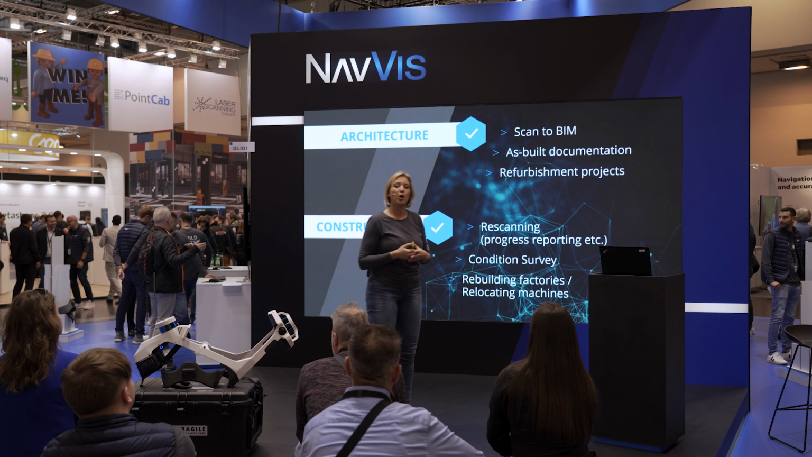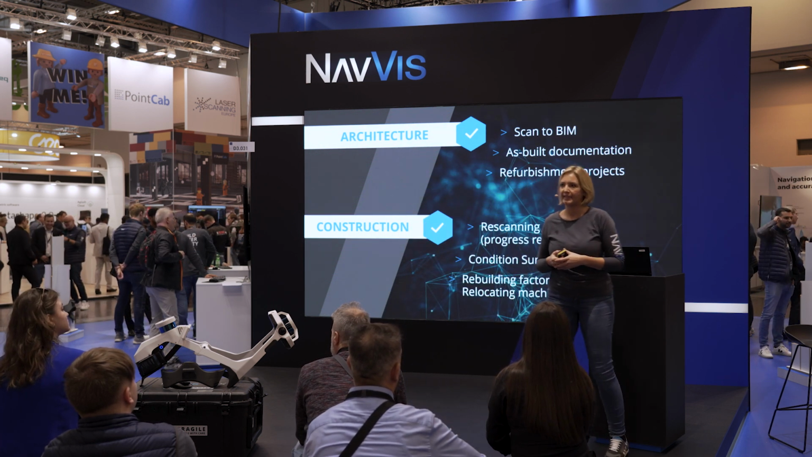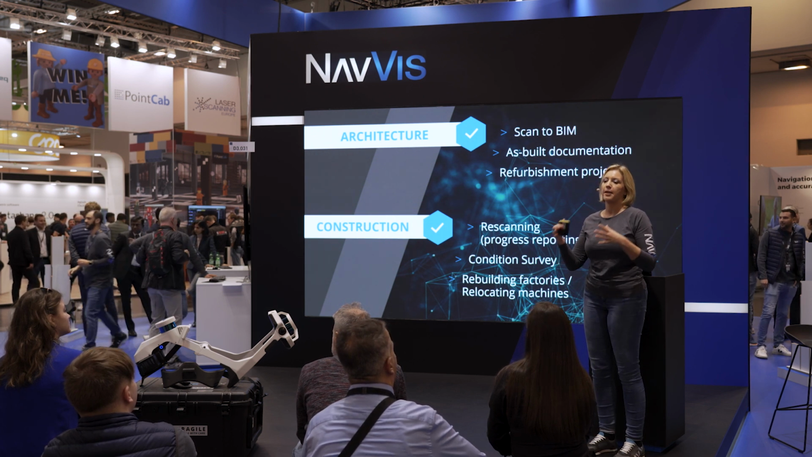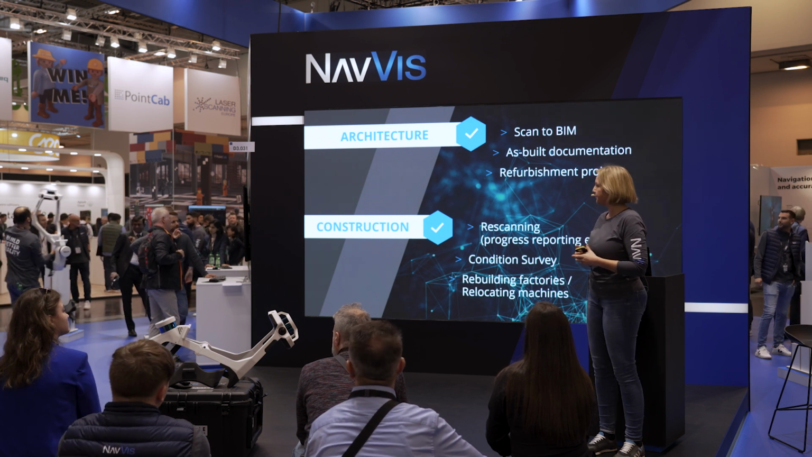I see that also a lot with my customers. So also for those use cases, Navis VLX is a great tool to just do a quick scan of the factory, and then you can plan whatever you need to do in Ivion based on that.